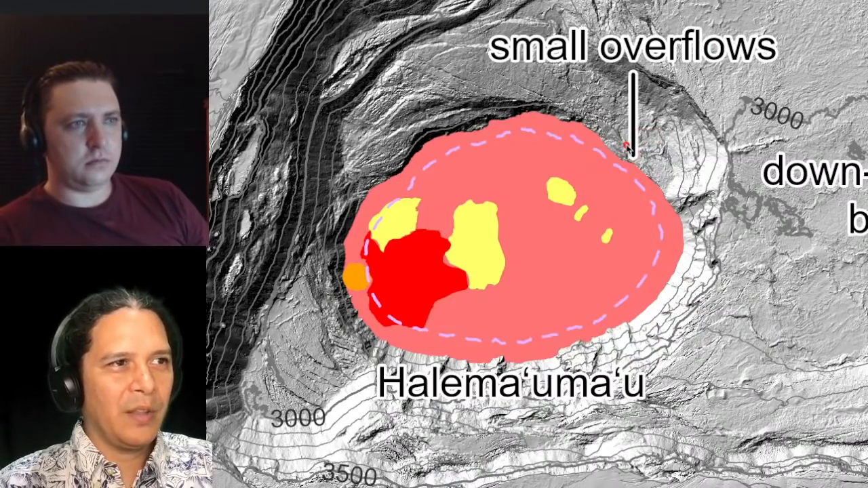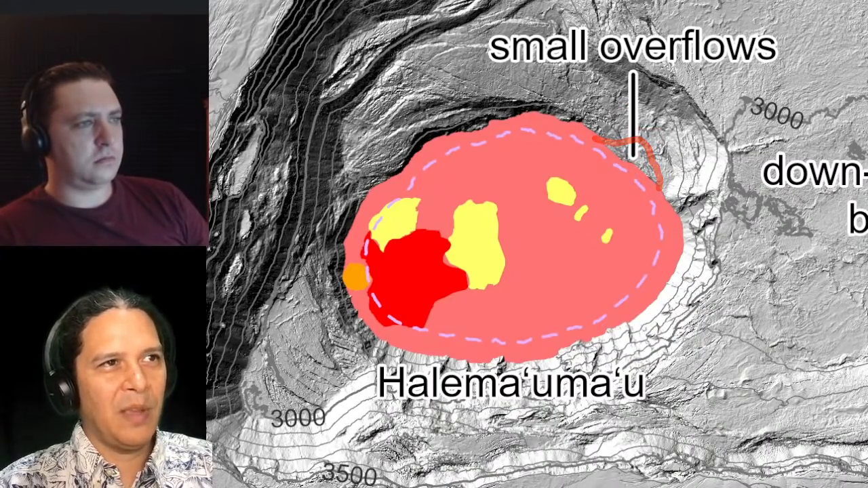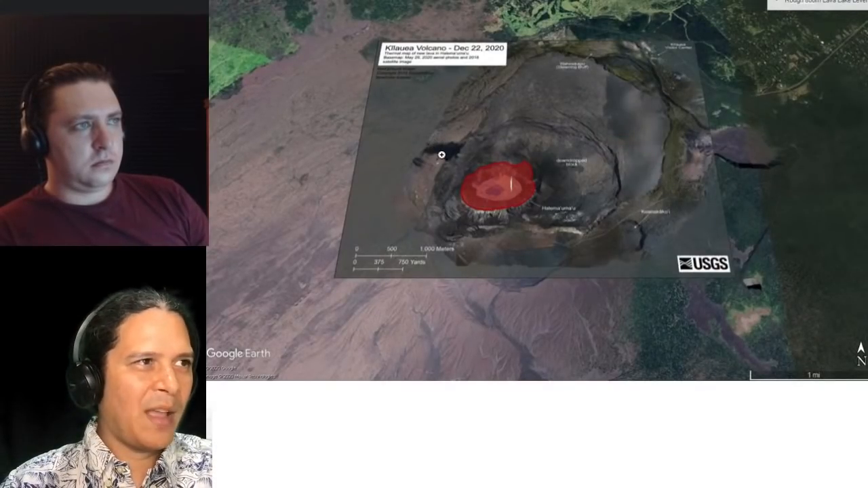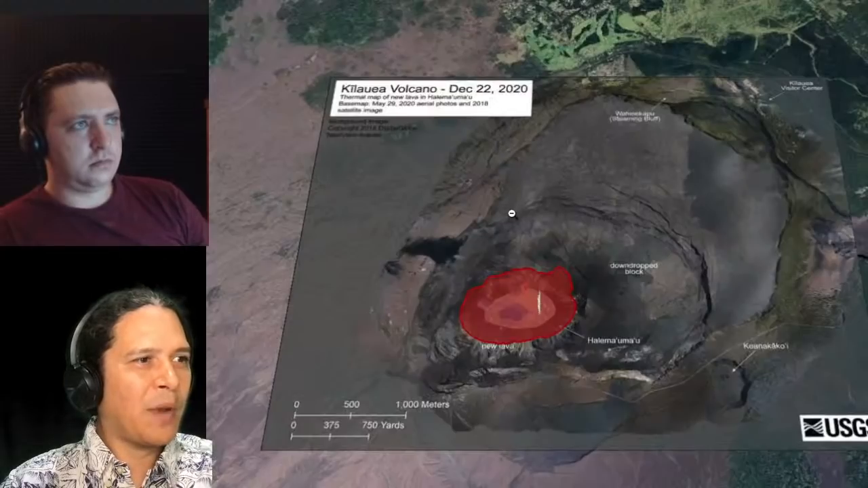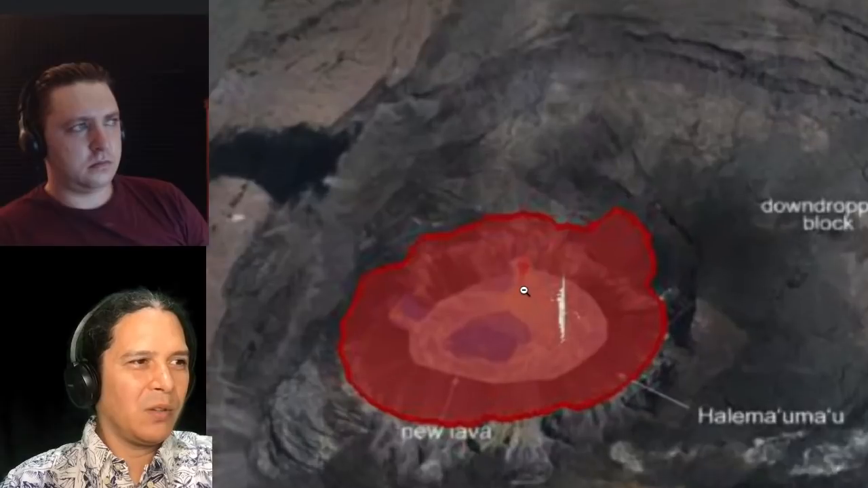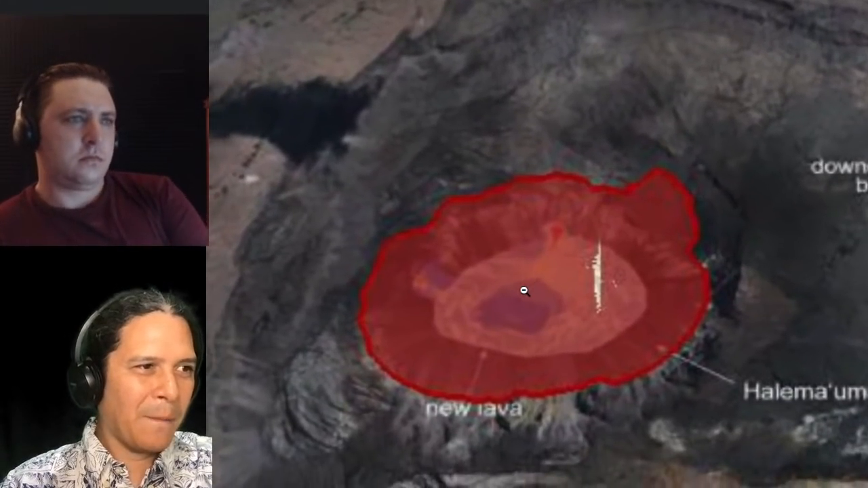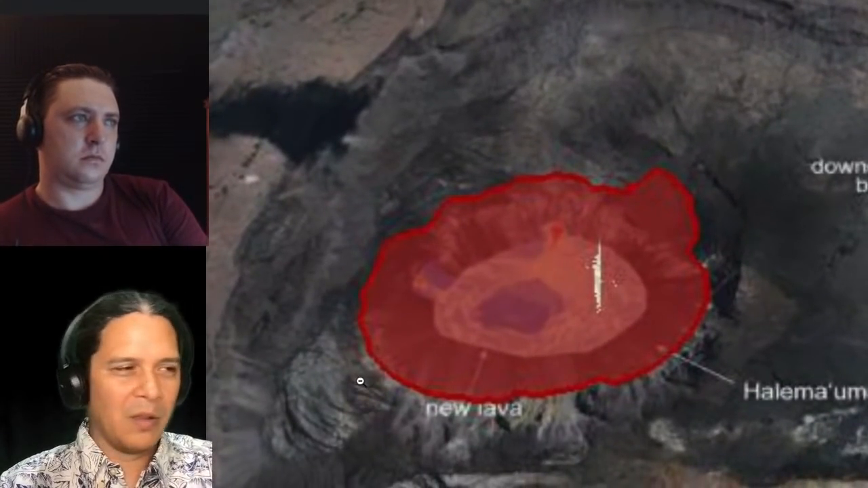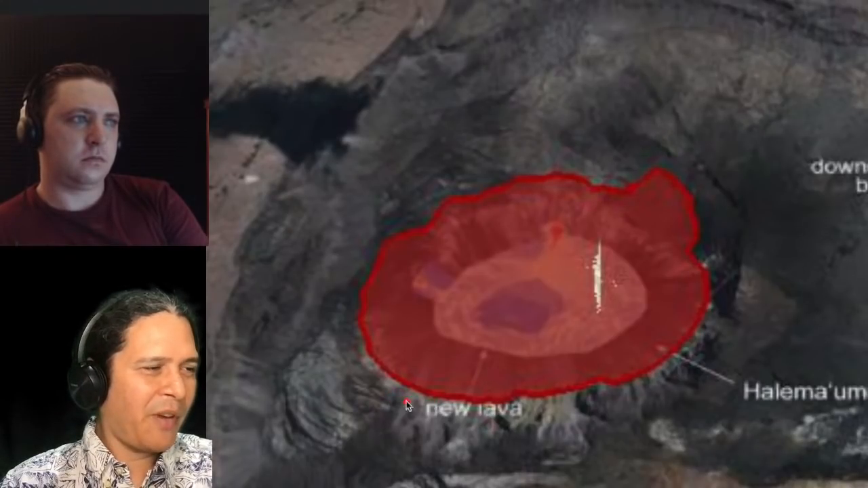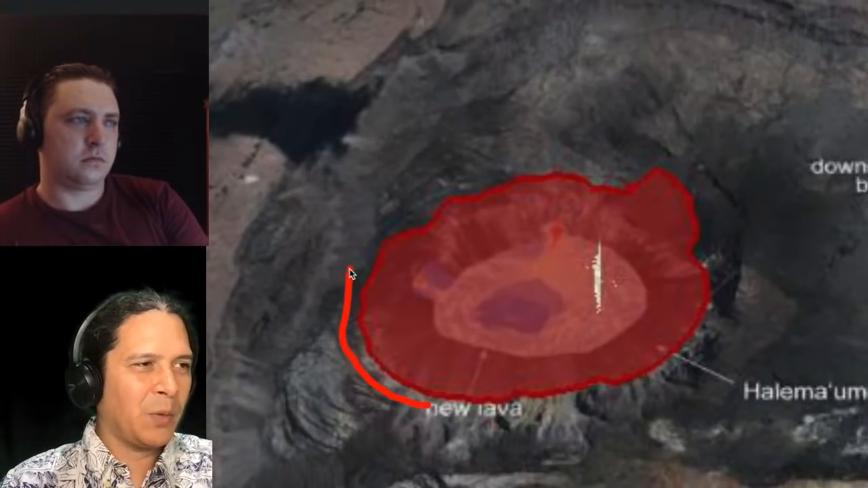And so this map is not showing much of an overflow onto there yet, and that's way too big from how I drew it. But you may remember from our coverage of our last eruption, we drew an 800 meter contour from the December 22nd, 2020 map on our topography back then, just for comparison here. And you can see we have a very, very similar outline of the lava lake to what it is now.